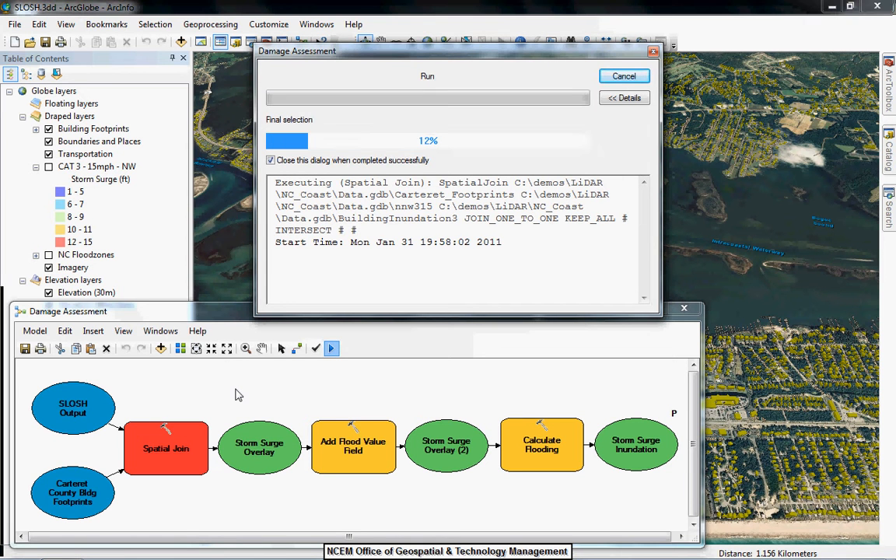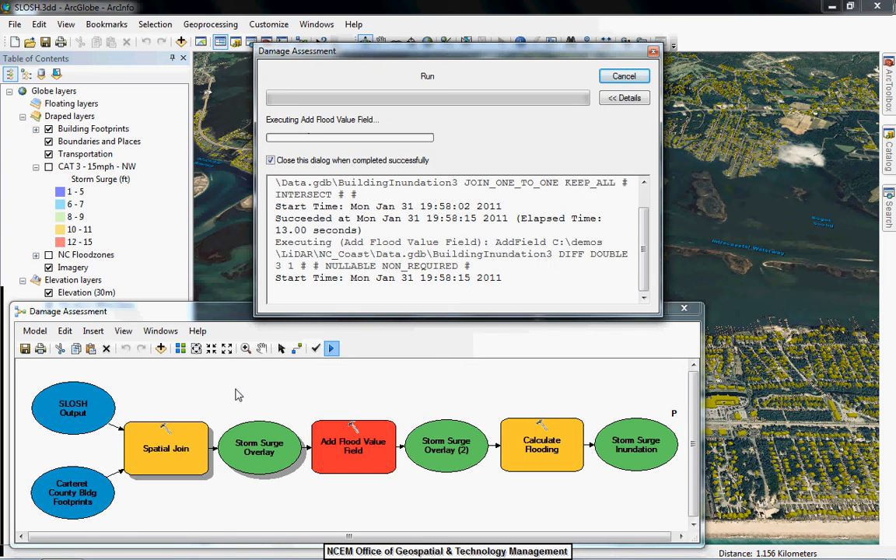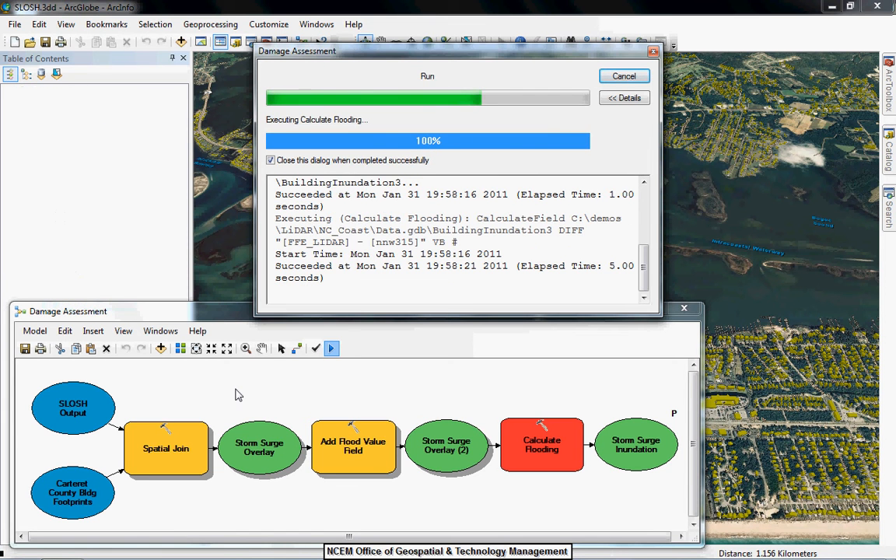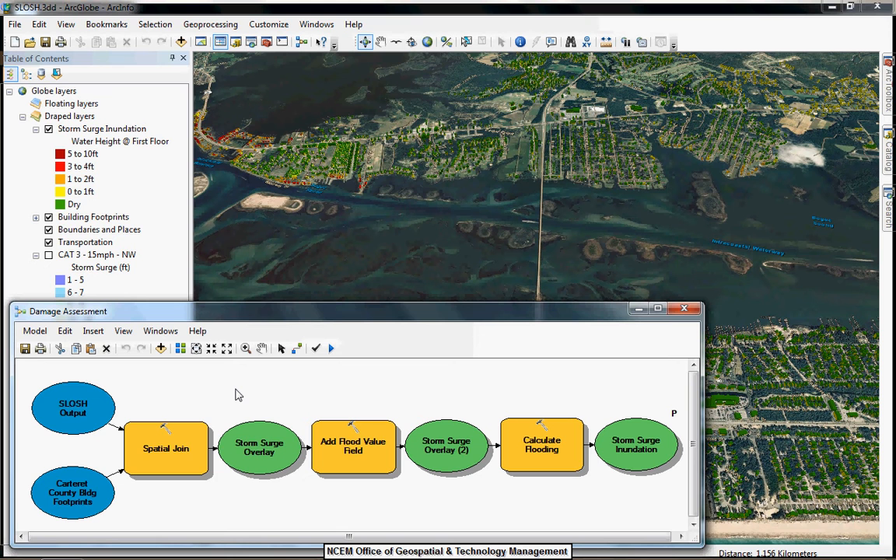What we're running now is a spatial join, which will take the elevation of the buildings, the LiDAR derived elevation, and compare it to the elevation of the storm surge given from the SLOSH model. The difference between these two values will give us the water height at the first floor of each building.